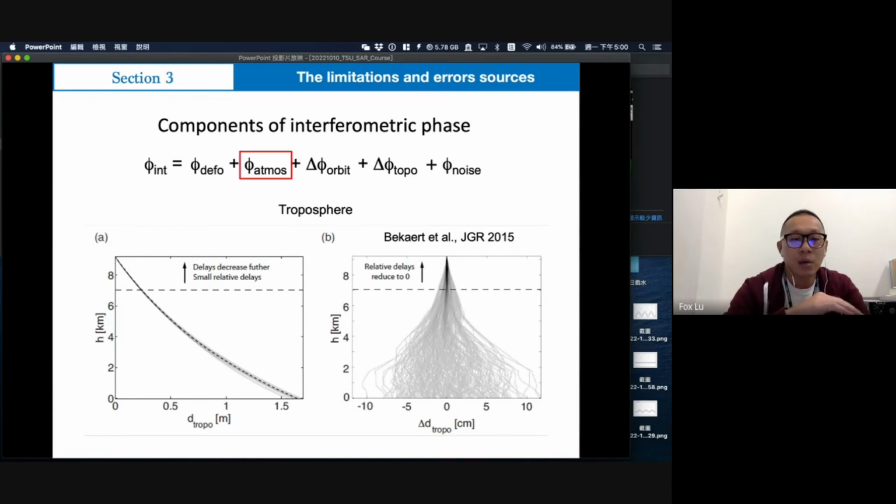It follows the topography. It means when the elevation is higher, the delay changes accordingly in these areas, with an almost linear behavior in the physics. The other one is the wet delay. You will find the wet delay is very crazy.